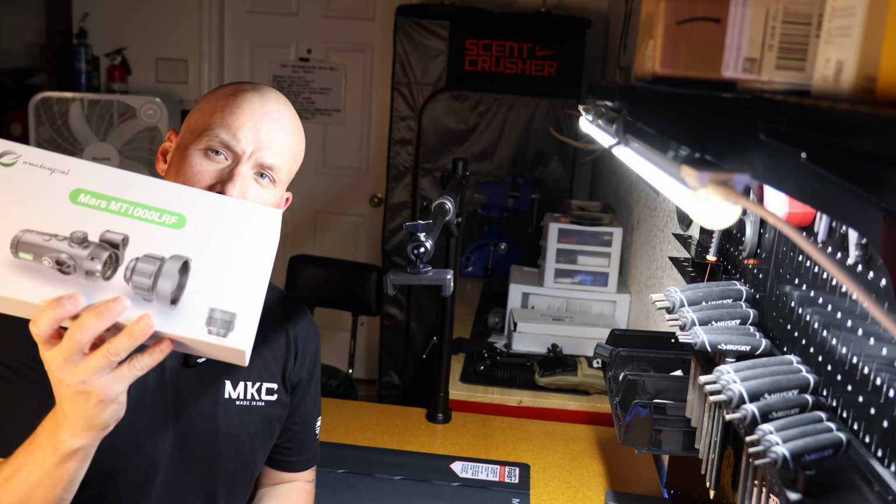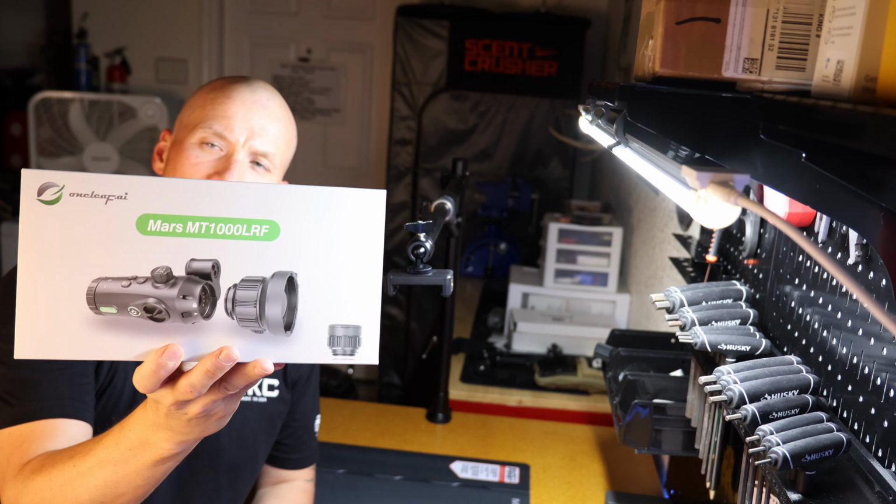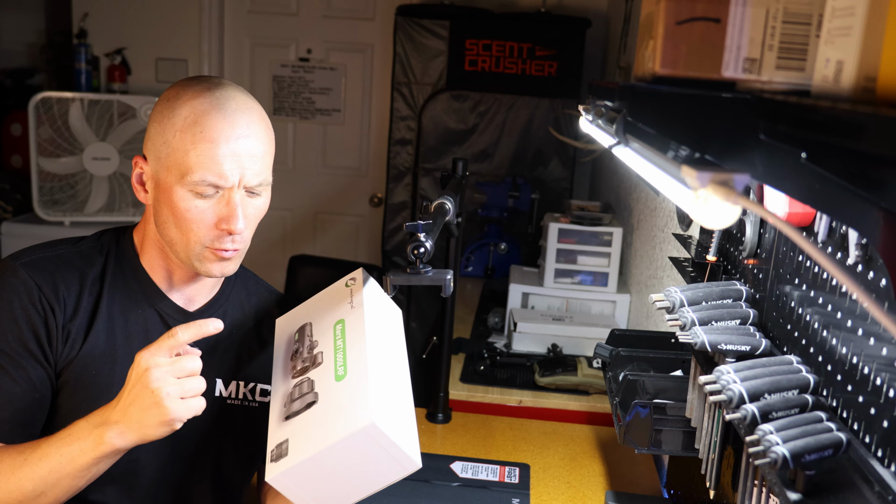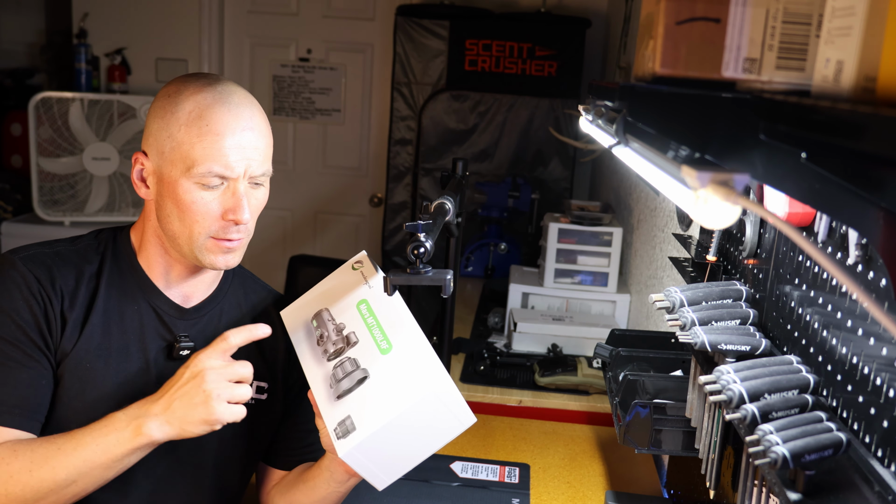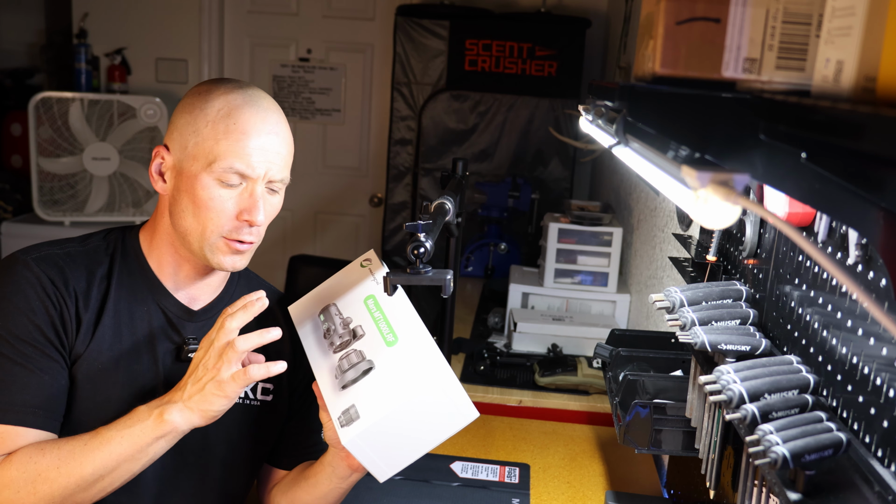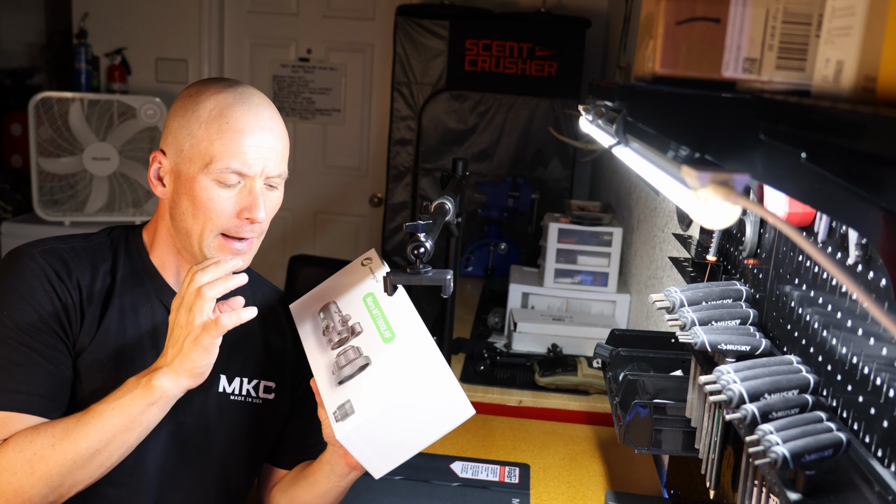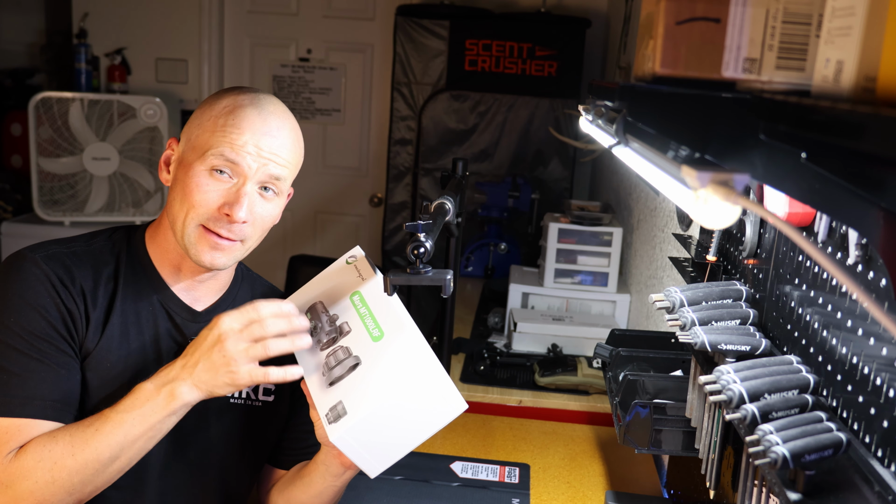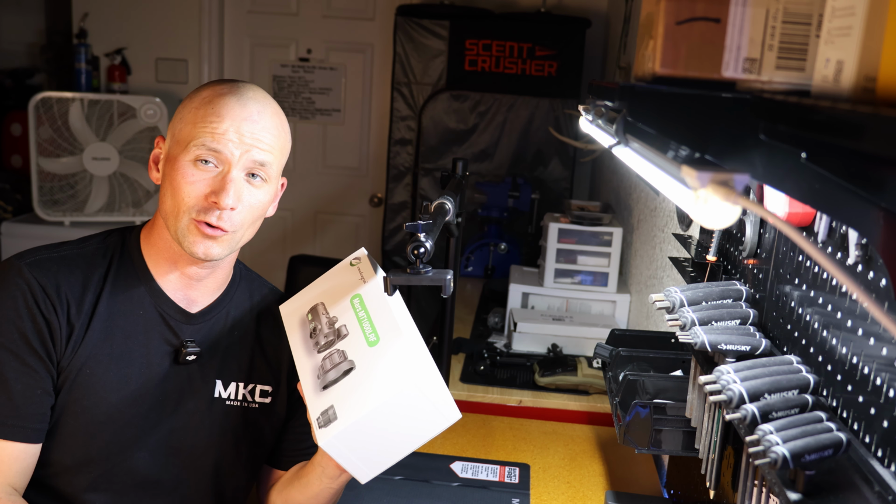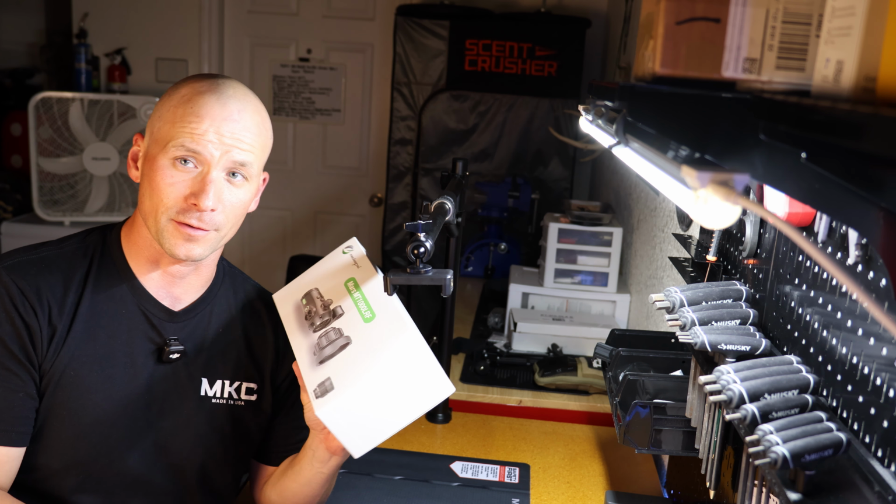Today we are checking out the OneLeaf AI Mars MT1000LRF. Quick breakdown on what this guy actually is. So this is a thermal that's got a laser rangefinder, ballistics calculator, and I gotta say, the image quality is pretty good for the price point. So stick around, let's get into it, check it out, and see what this thing has to offer.